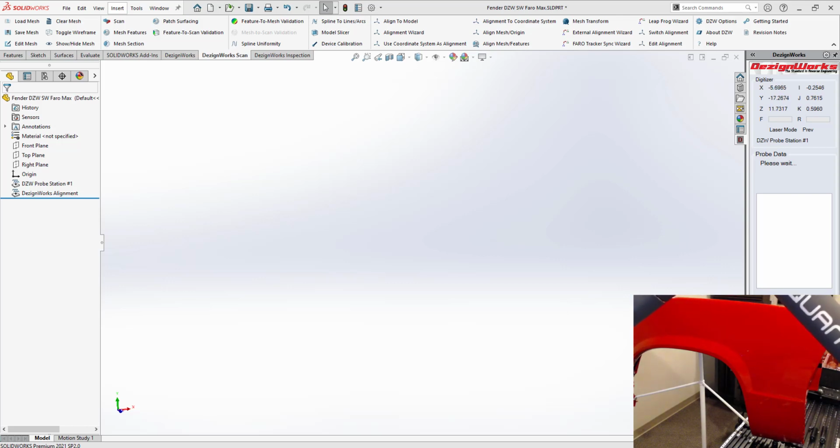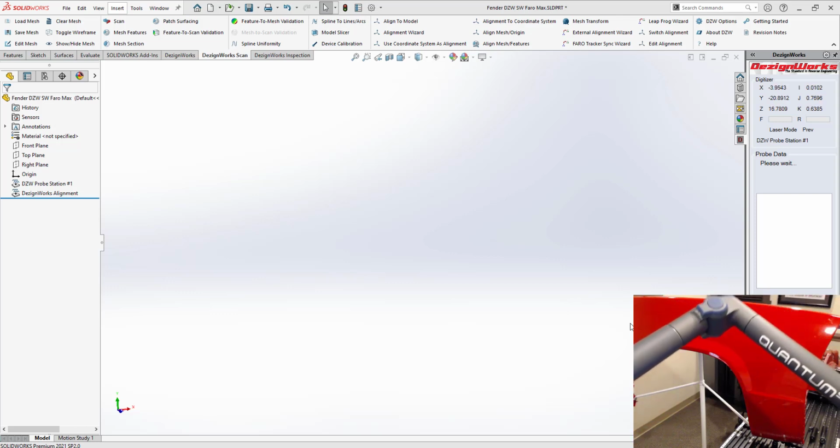Today we want to show you the power of DezignWorks with the Faro Max scanner. This scanner is awesome. It can scan multicolors, shiny, whatever you throw at it. So let's take a look at scanning a full-size Fender.